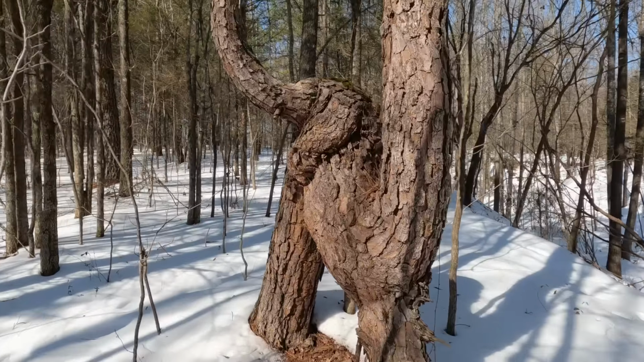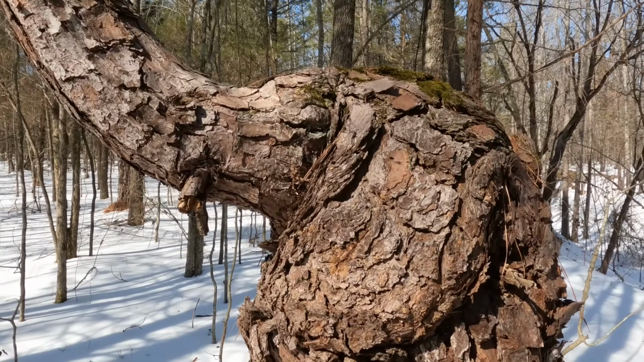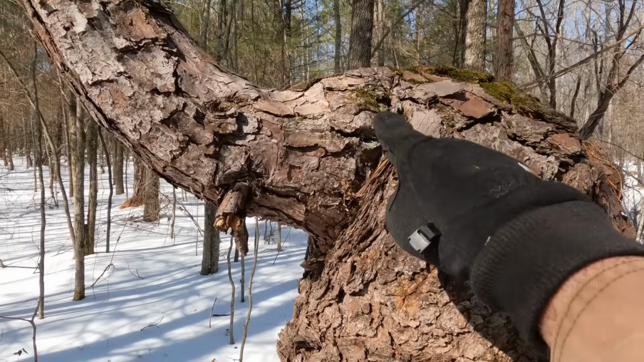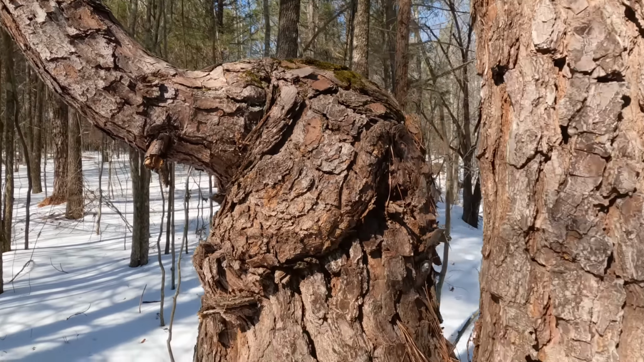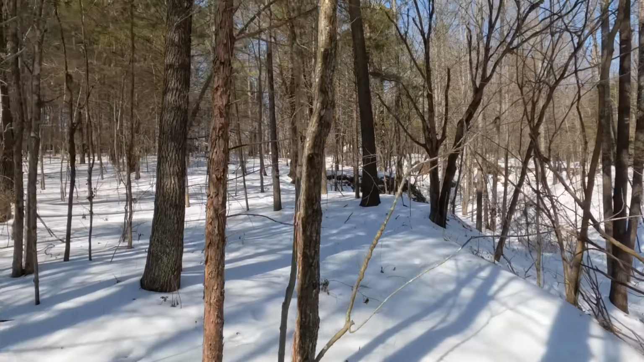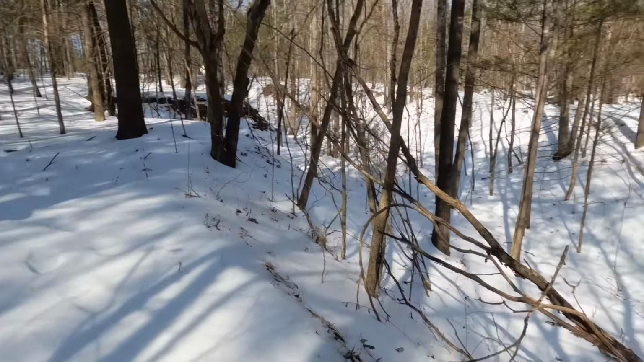Here we are at the famous elephant tree. Do you see an elephant? You got the big ear, the eye, the tusk, the snout. Look at that. That is the elephant. All right, I got a trail camera right over here. Let's see if I can get to it without falling down this ravine.